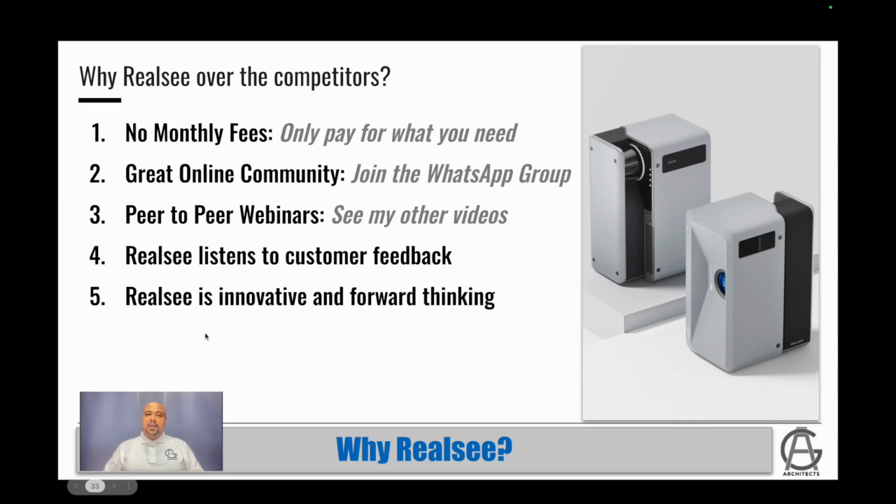You only pay for what you need. And what that means is when you scan something, you can edit the scan, you can do everything internally. It's only when you want to actually share a link with someone that you start paying for things, so to speak. And they have a pay-as-you-go thing.